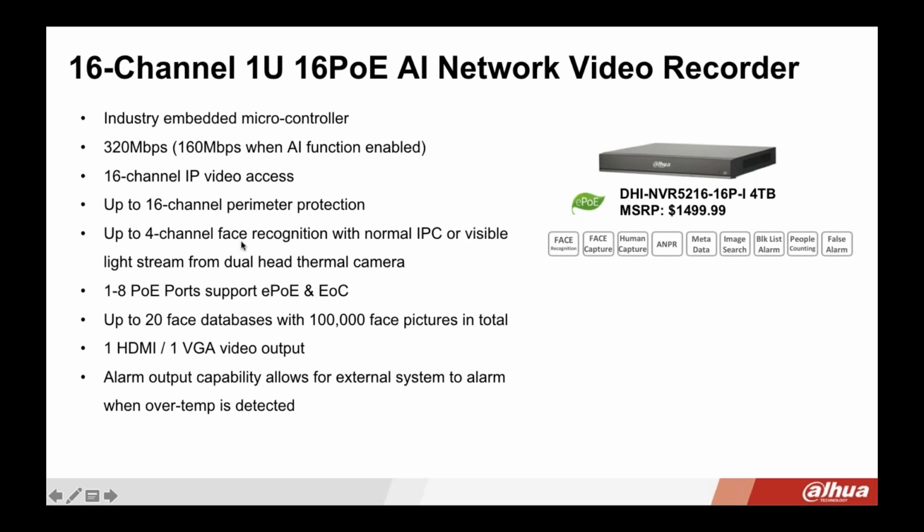You can do up to 4 channels of face recognition. One channel obviously would need to be utilized for the hybrid thermal camera, and then you could add 3 additional normal cameras to also do facial recognition on the system.